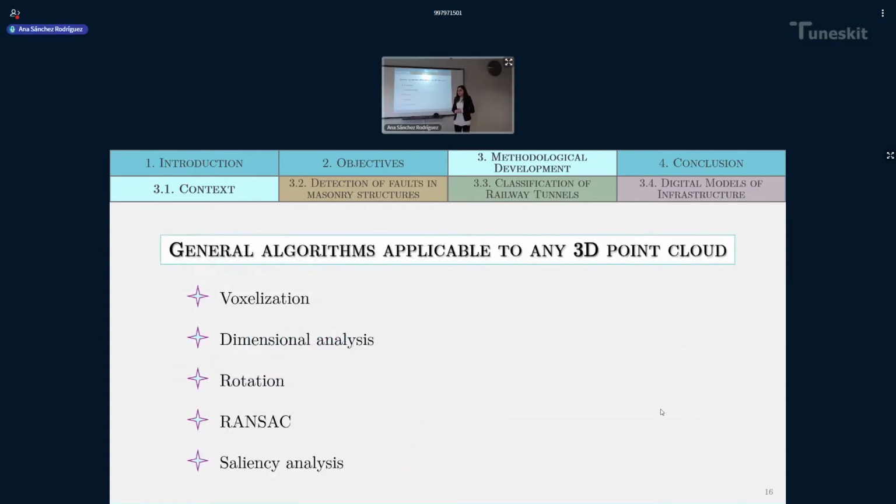So the next, as a general objective that I presented, was the explanation of some general algorithms applicable to any 3-dimensional point cloud. Although I didn't invent the wheel here, it is important for me to explain some of these processes, since they are very relevant for this thesis and for getting results using the developed algorithms.